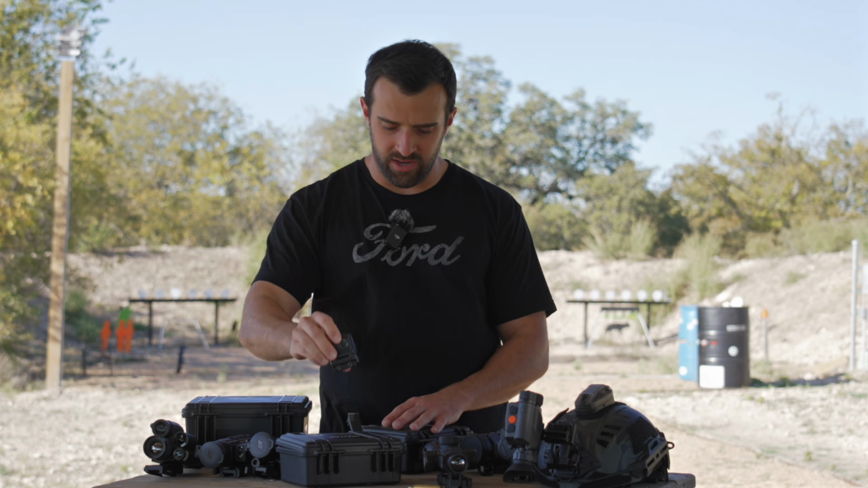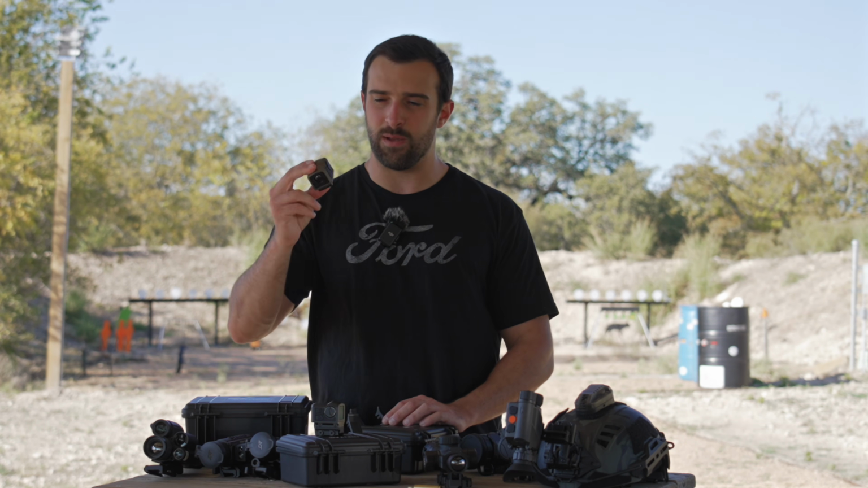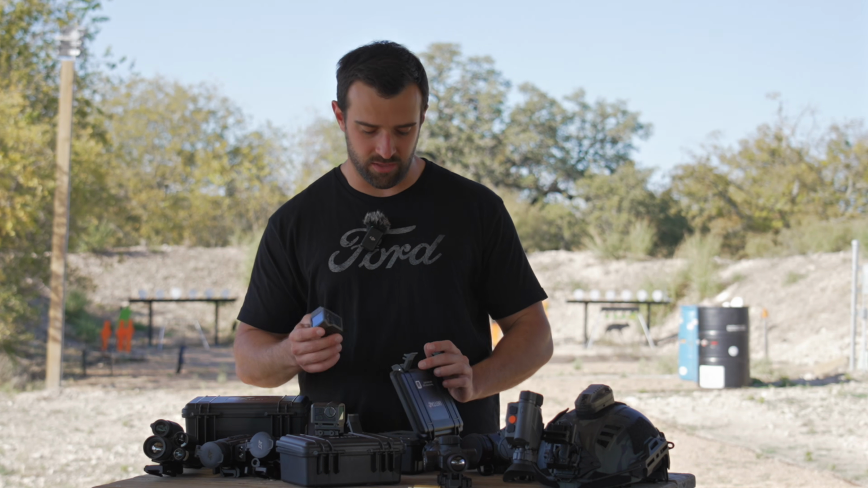And again, that is for this one right here. I also have another one. They do make them in FDE. I do believe they are a little bit more expensive, maybe 50 bucks or so. But yeah, FDE, which is more like a bronze, looks very, very cool, and black. And that, again, is the FMP13 Fast Mini.